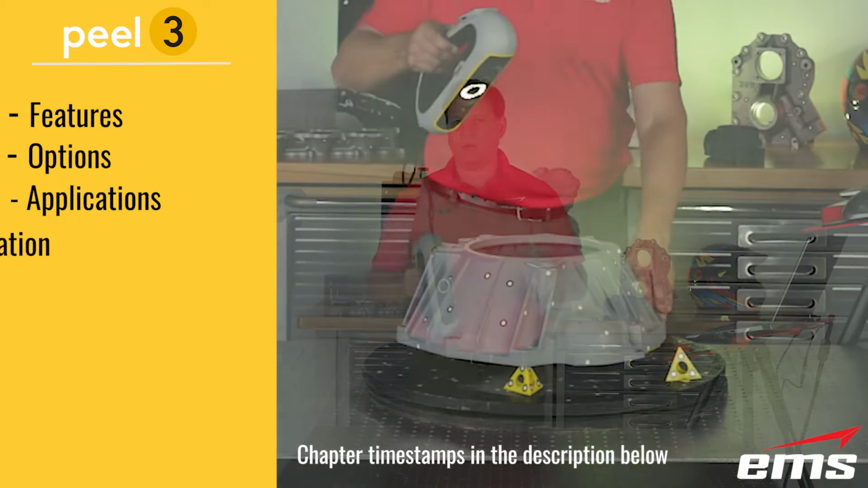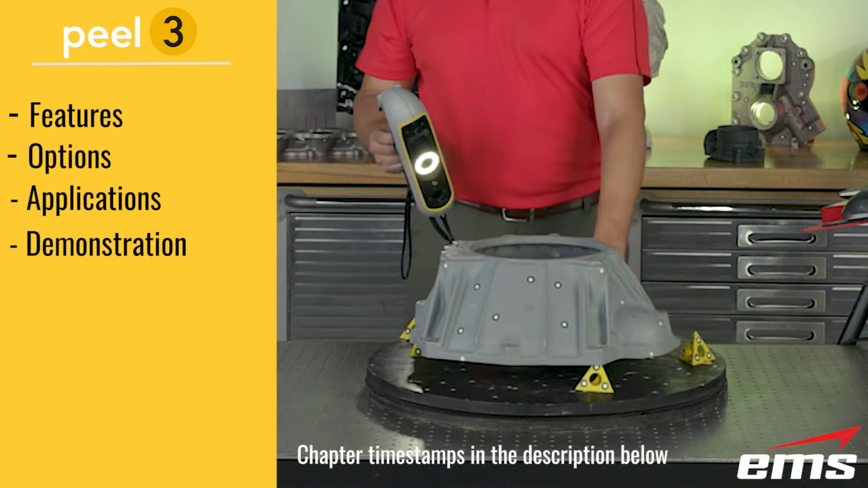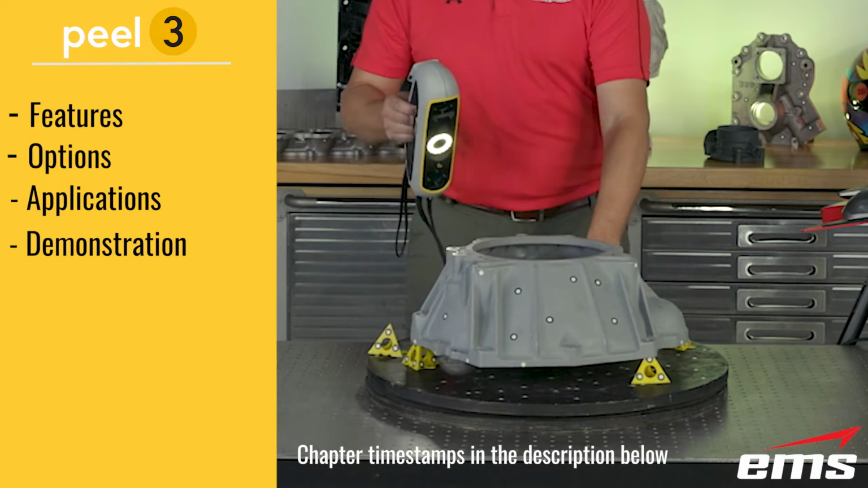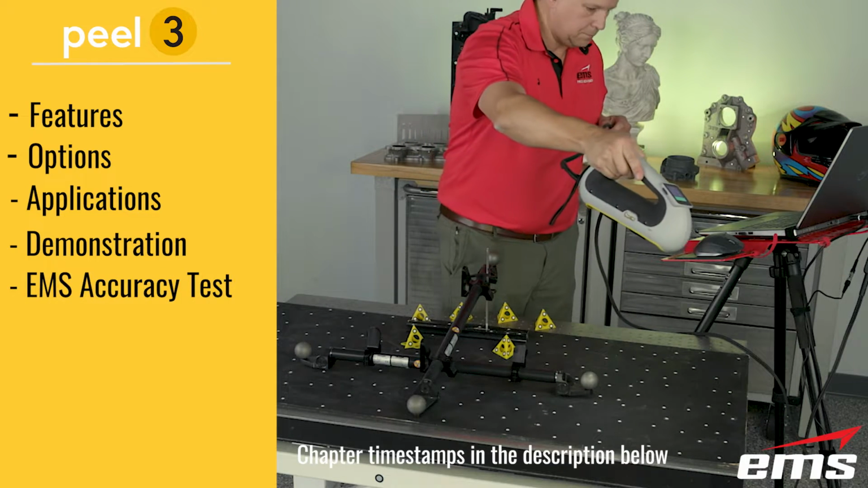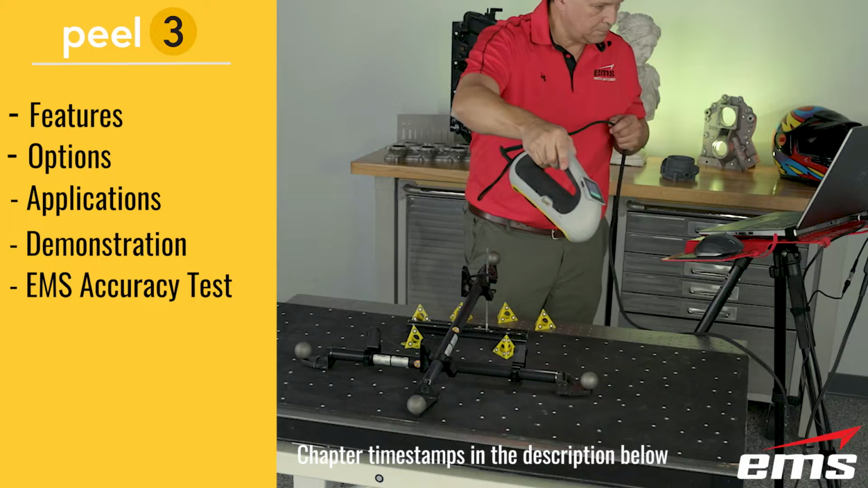Then we'll get into a demo. We'll scan a couple different parts and show how it actually works. Then we'll do our accuracy test. This is the standard test we do with most of our scanners. Let's see how accurate this thing is.